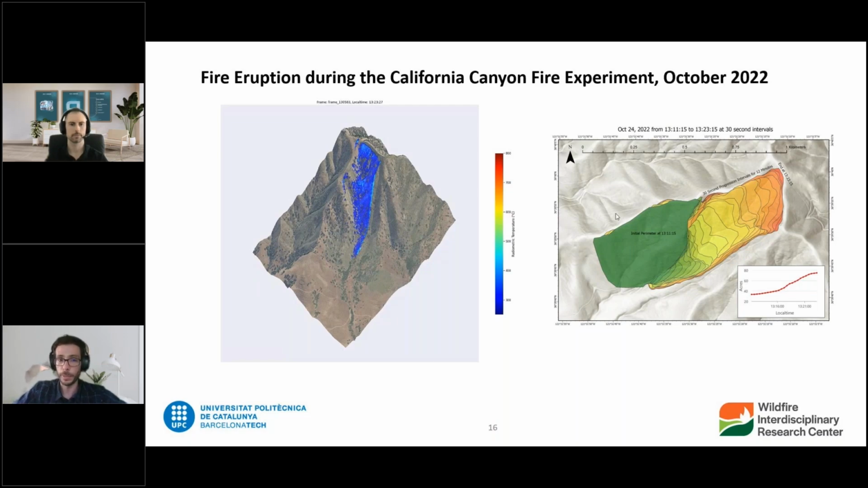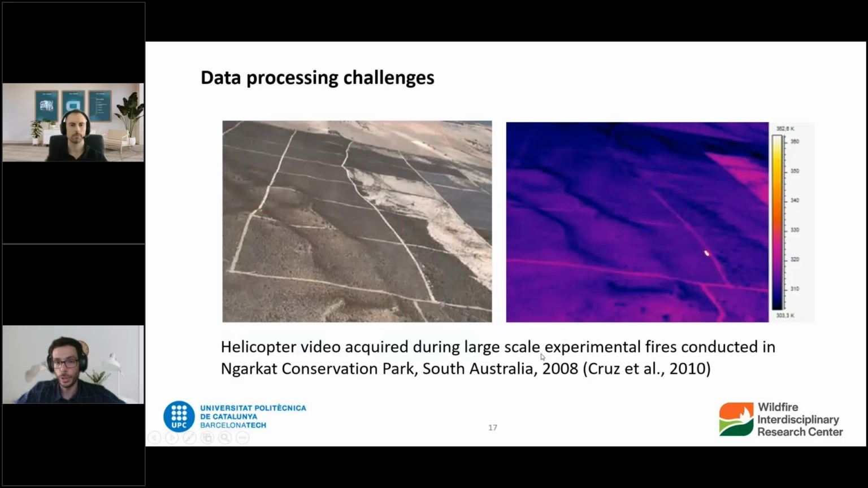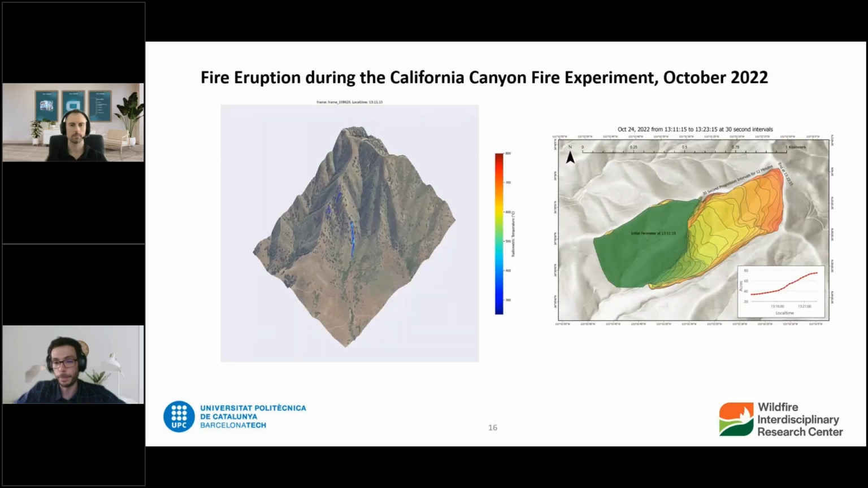And with that, we can compute rates of spread, so the velocity of the fire. And we can also, because these cameras are radiometric, estimate the energy released in the form of radiation by the fire, and that energy is related to the amount of fuel that's consumed and the amount of energy that's released to the atmosphere.